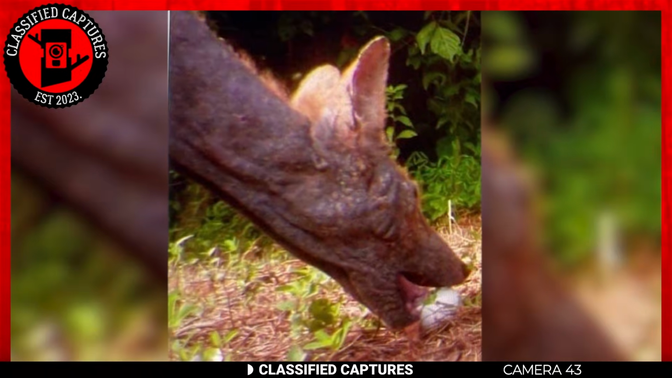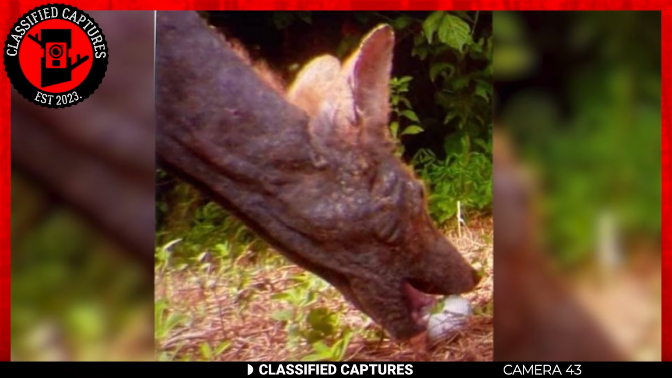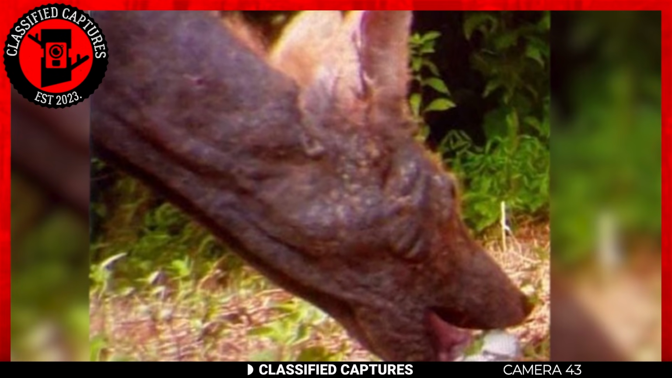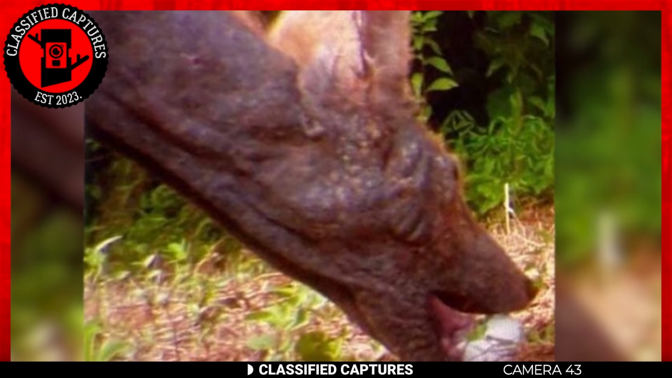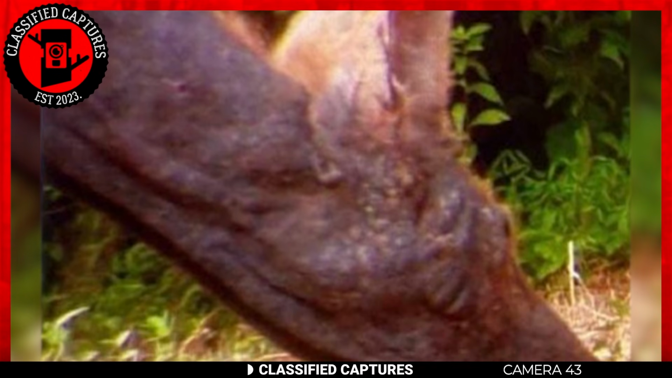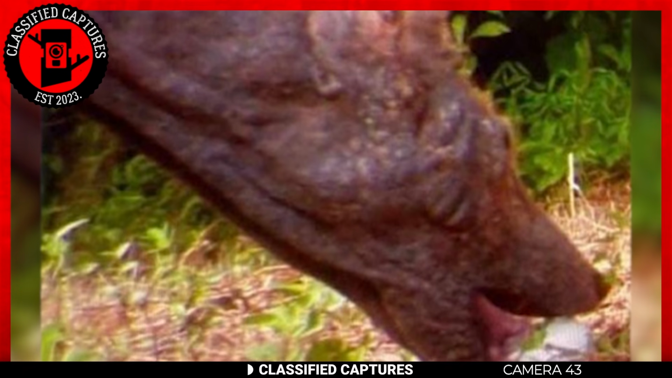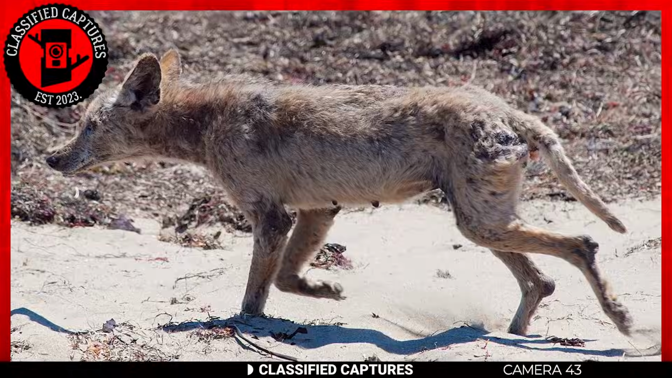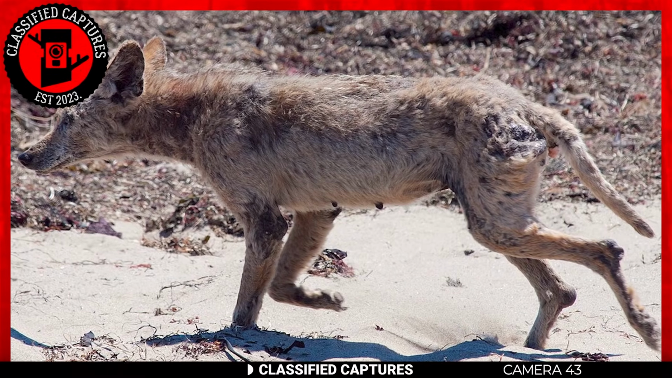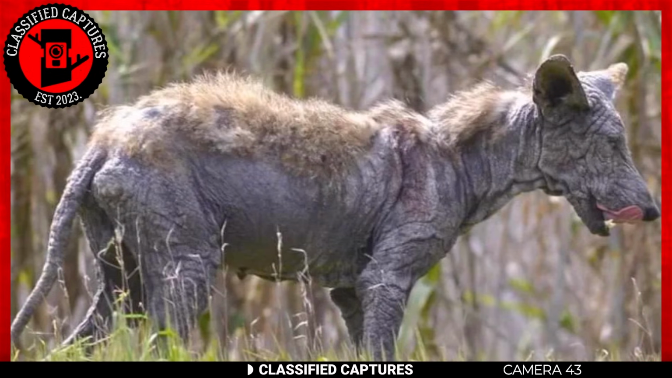In this Trailcam image from eastern Kentucky, we're confronted with a rather pitiful sight. In the capture, we see a creature with a head reminiscent of a canid resembling a coyote. However, a closer examination reveals a troubling affliction. The creature appears to be suffering from a severe case of mange, a skin disease caused by microscopic mites. Mange is a distressing condition in which these minuscule parasites burrow into the host's skin, leading to the loss of fur and causing immense discomfort and suffering.